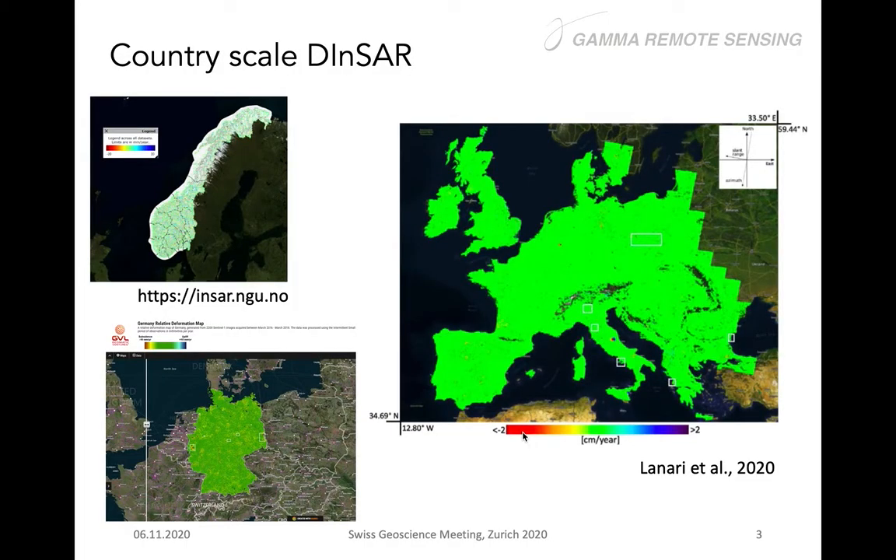And this has allowed also the possibility to generate large-scale regional processing, like what we see here is the example of Norway or Germany, or very recently also an example of what is possible to do at a continental scale, like in Europe.